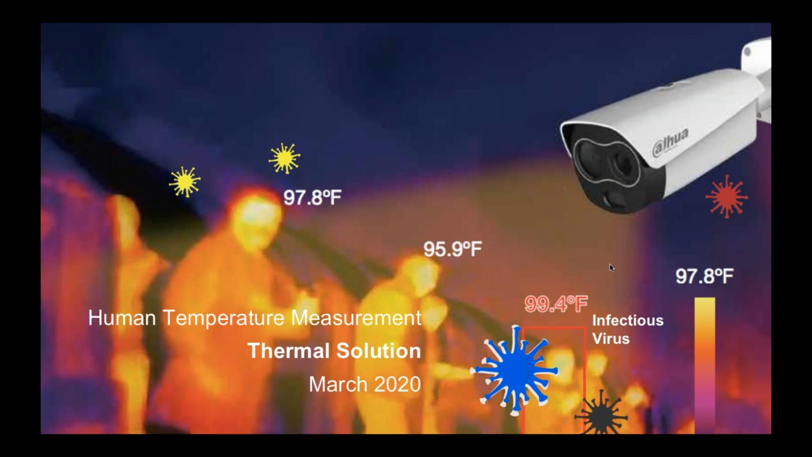For today's webinar, we will discuss our new thermal solution that enables continuous and non-invasive monitoring of human body temperature without personal contact. To give you a preview of future webinars in the series, on April 8th, we'll be covering DMSS, mobile MVRs, and the mobile center VMS. And on April 22nd, we'll be discussing a security solution for the education vertical. On May 13th, we'll be scheduling an introduction of our IP video intercom kit.